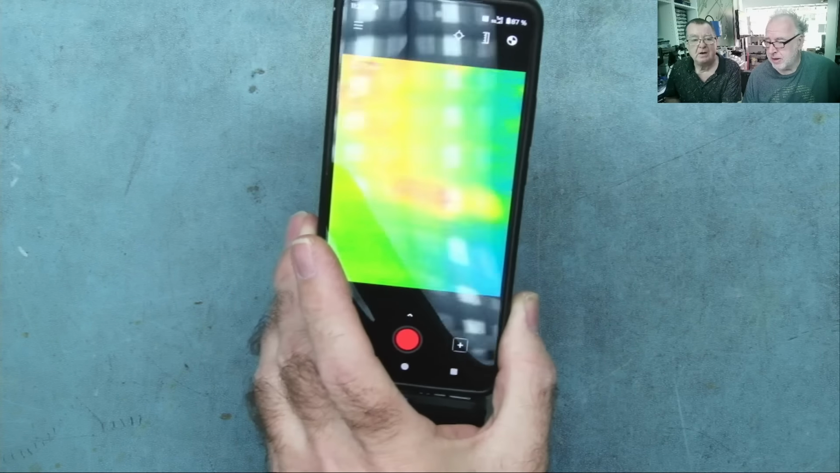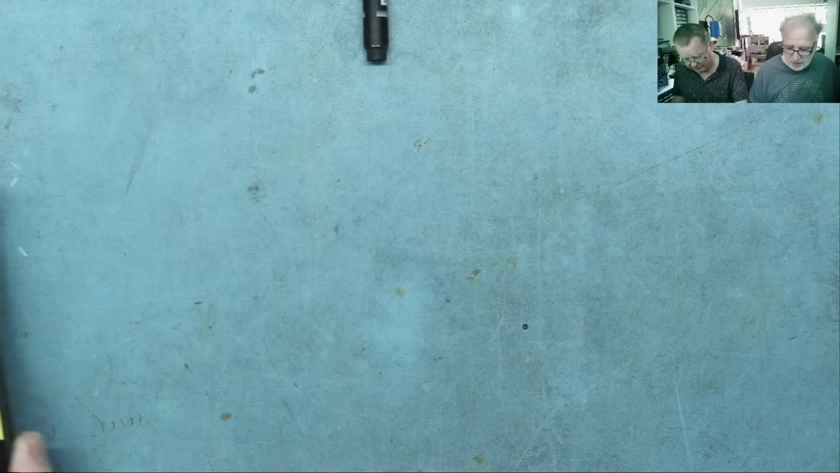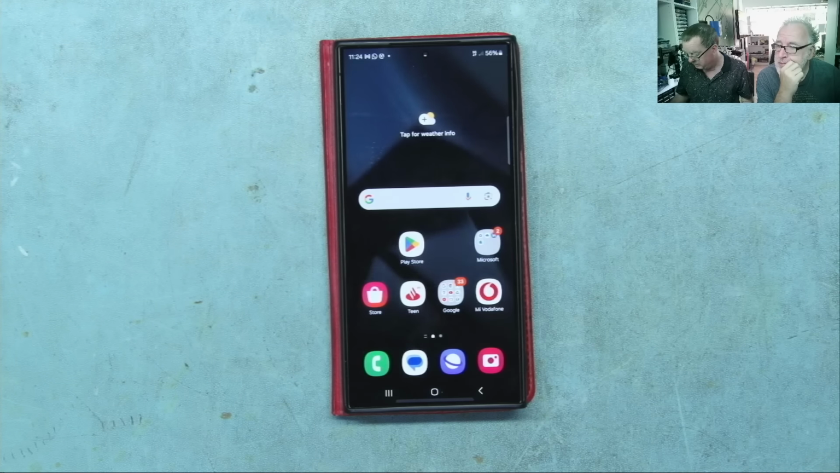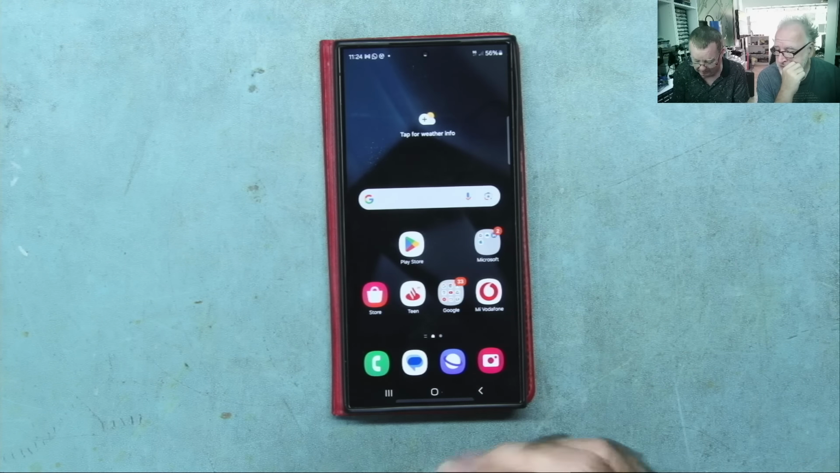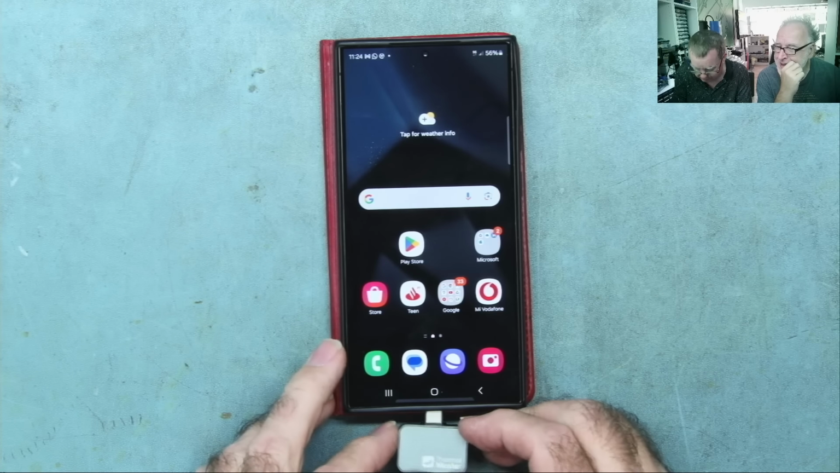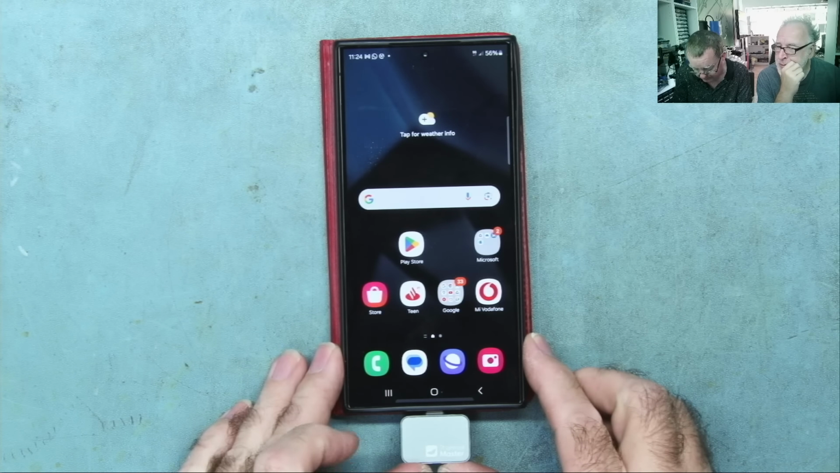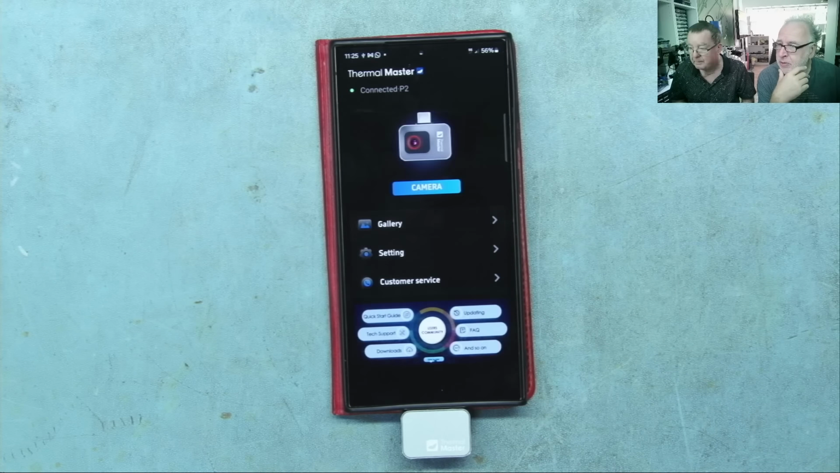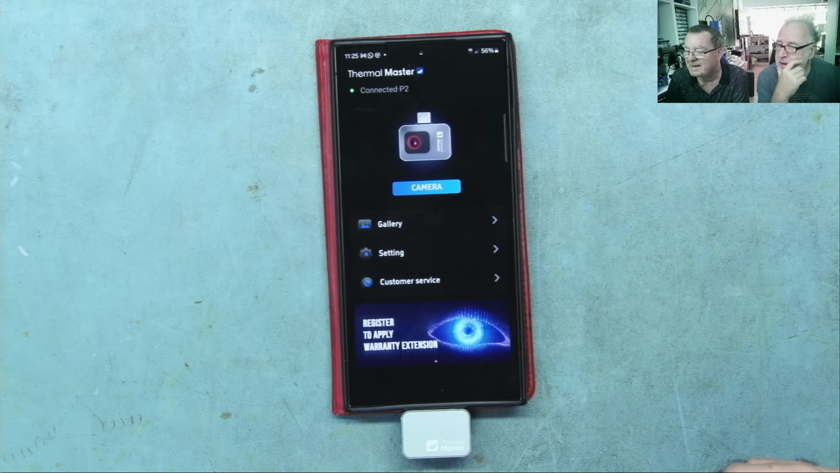Frame rate isn't great. Okay, so let's compare that with the P2. Okay, let's go. Switch the phone on. I'll attach the camera to the phone. This looks so tiny. Yeah, this is so small in comparison. One of the benefits with USB-C, it doesn't matter which way you connect them. So if you want to have a front camera, this was fast. That was fast, yeah. Before Det completes the sentence, it's on.